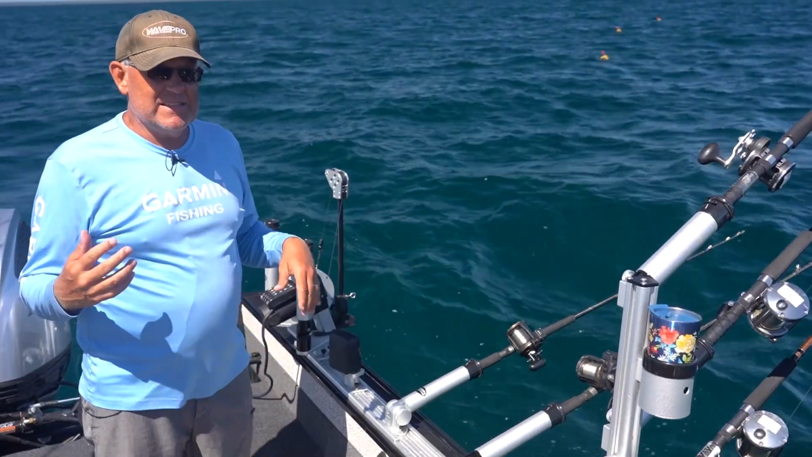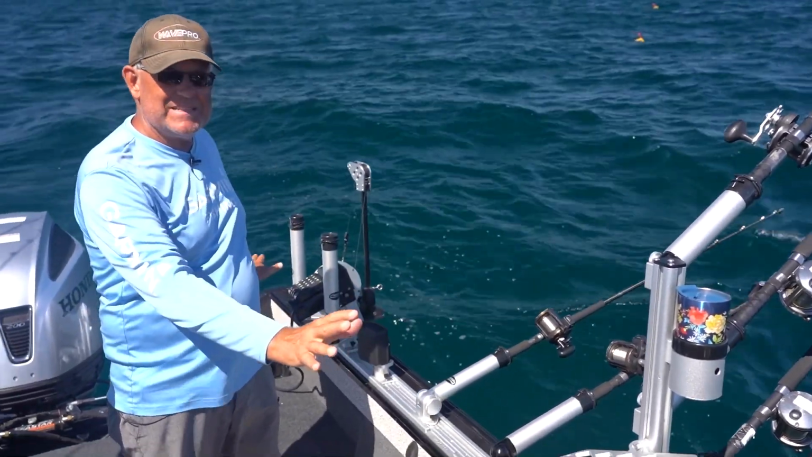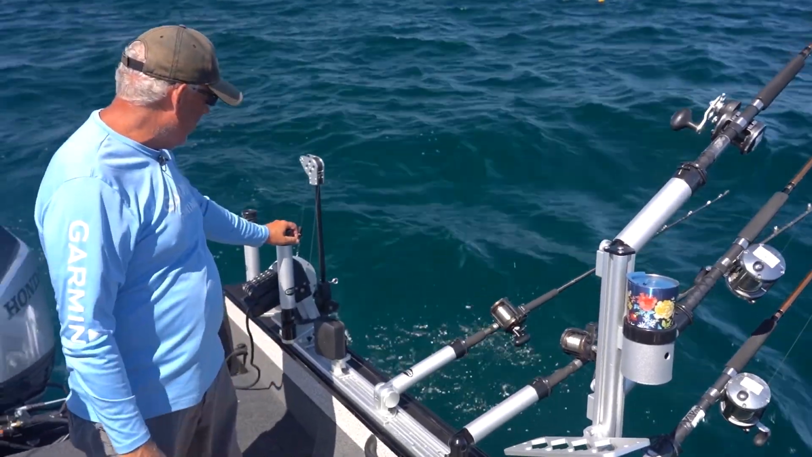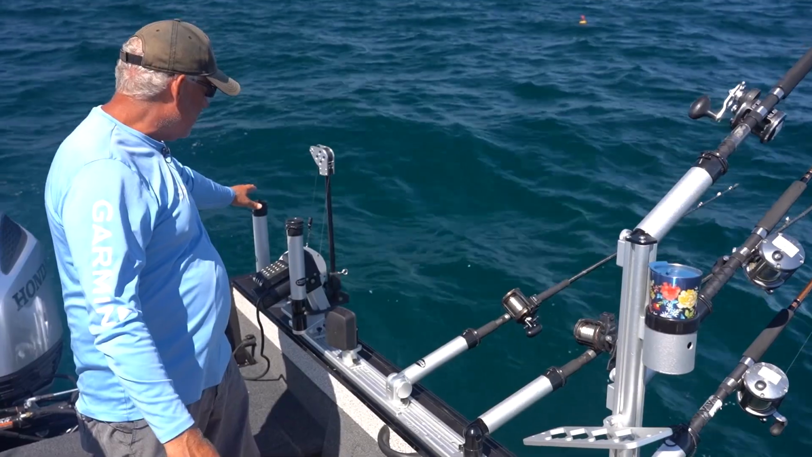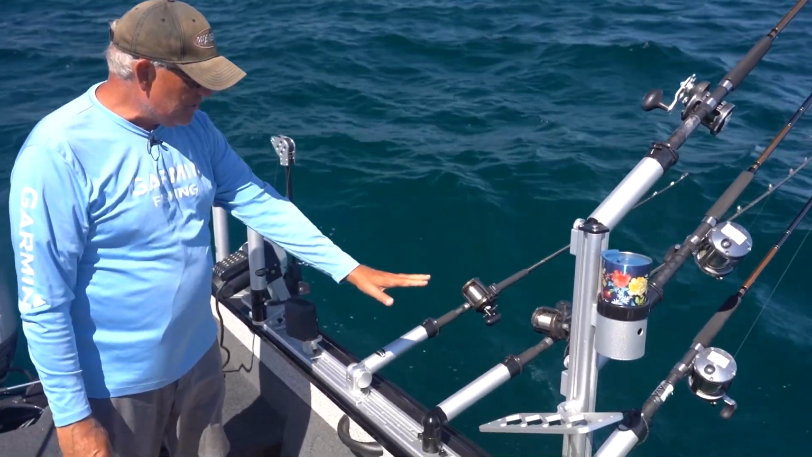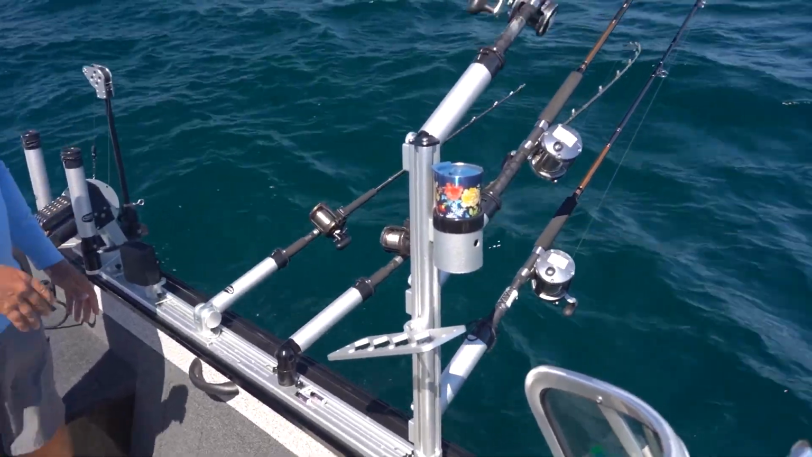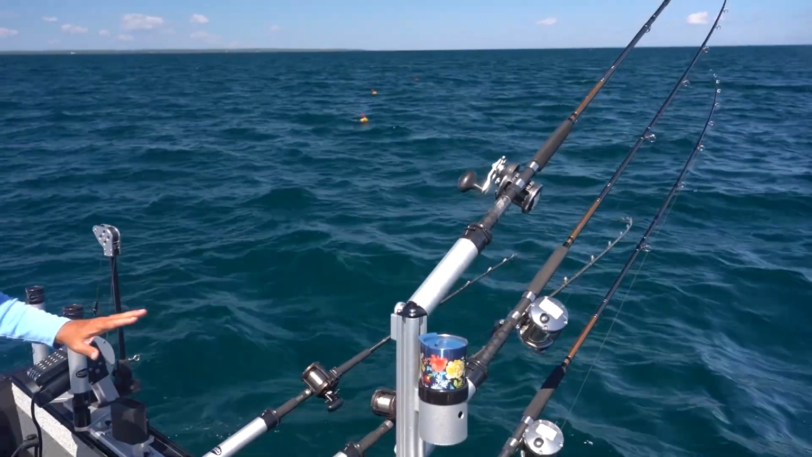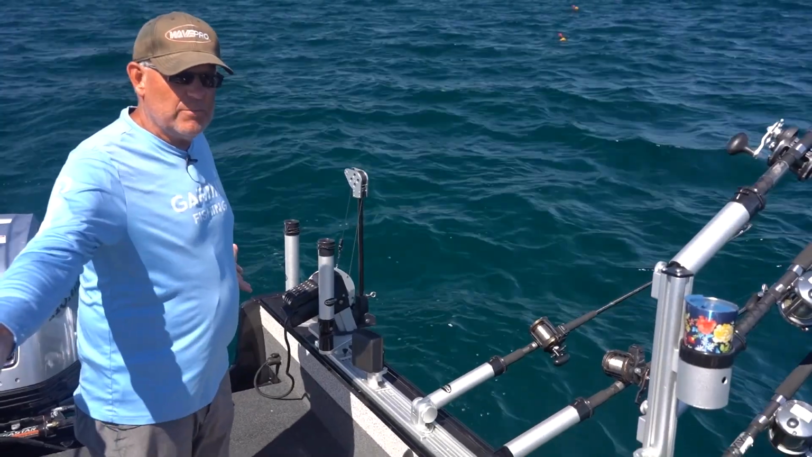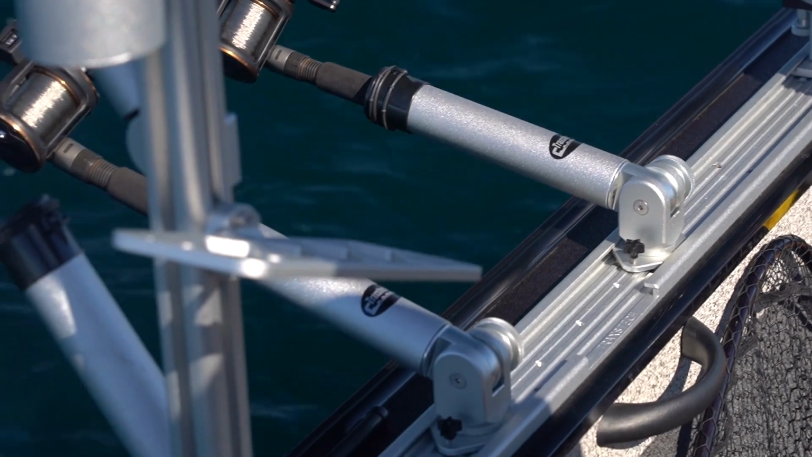So one of the best things, and we're done at the end of the day, but I wanted to show you just this amazing setup that we ran all day here on Traxstech. Now we pulled the riggers, but this is our rigger rod, of course, with a rod holder and a slider rod. We've got 2 down dipsy rods we've left in on this side, and then 3 board rods. And what's really cool about this system, as you can see, is you can run 7 rods off of a little 20-foot boat. And you can run them efficiently and effectively without getting them all tangled up.